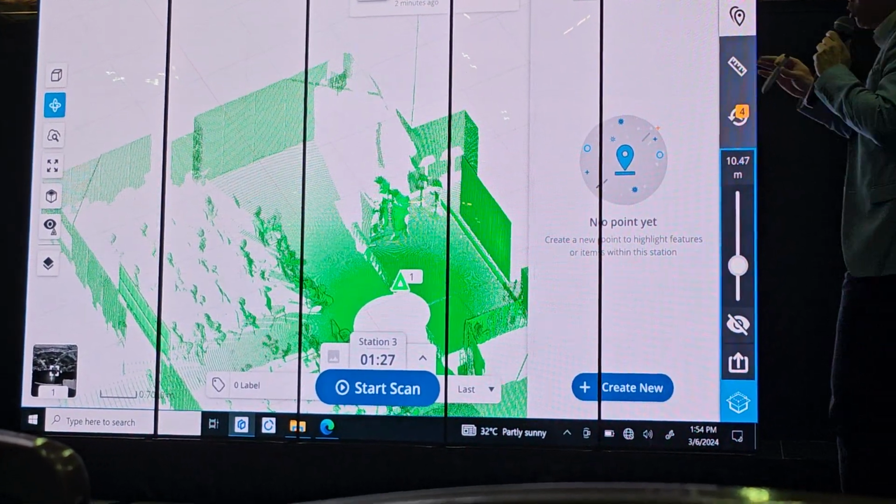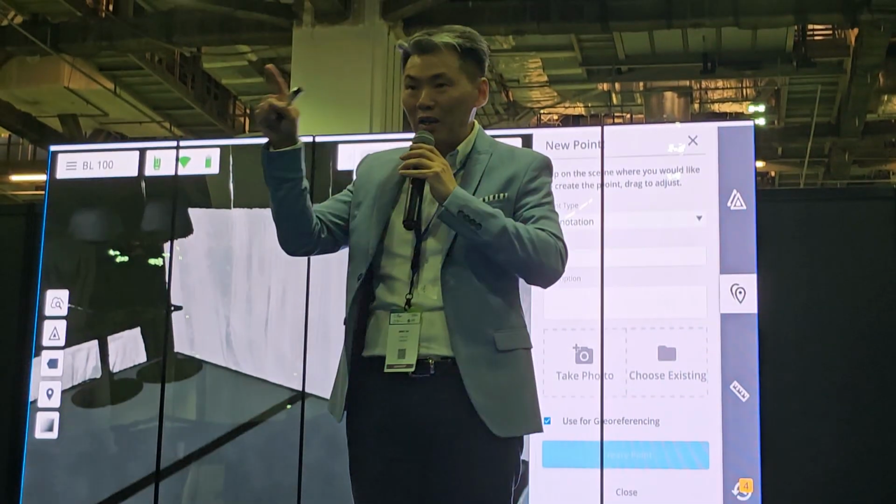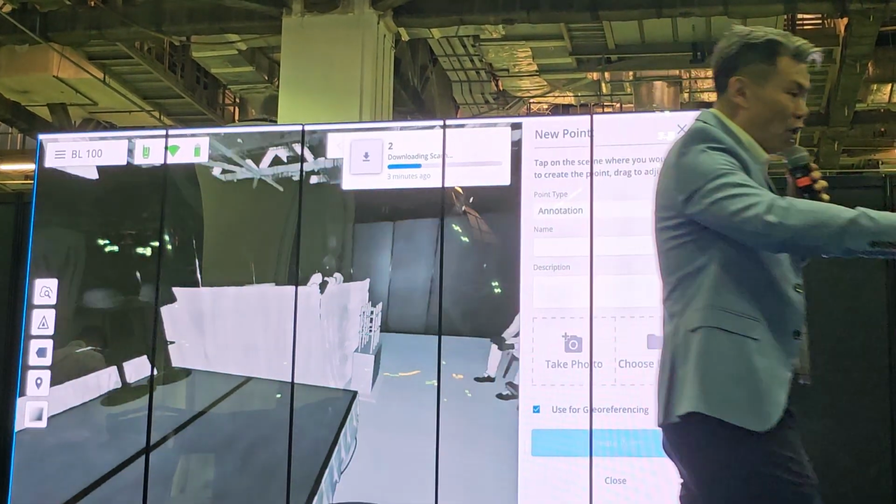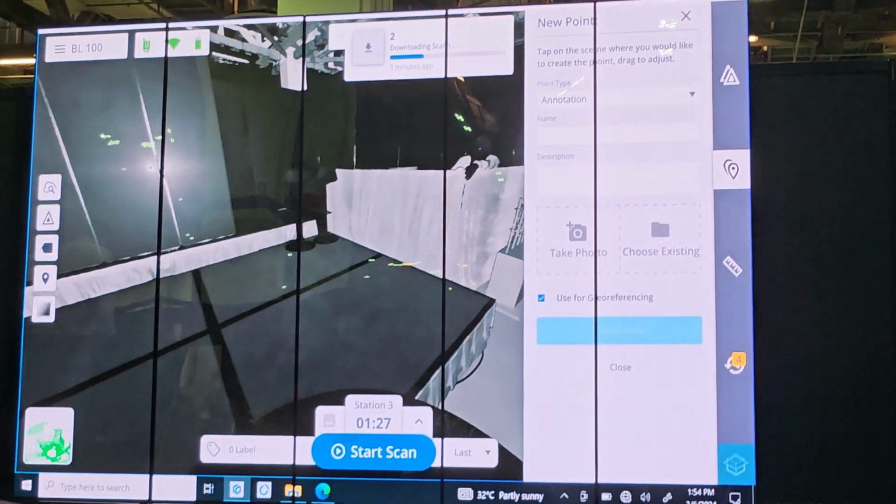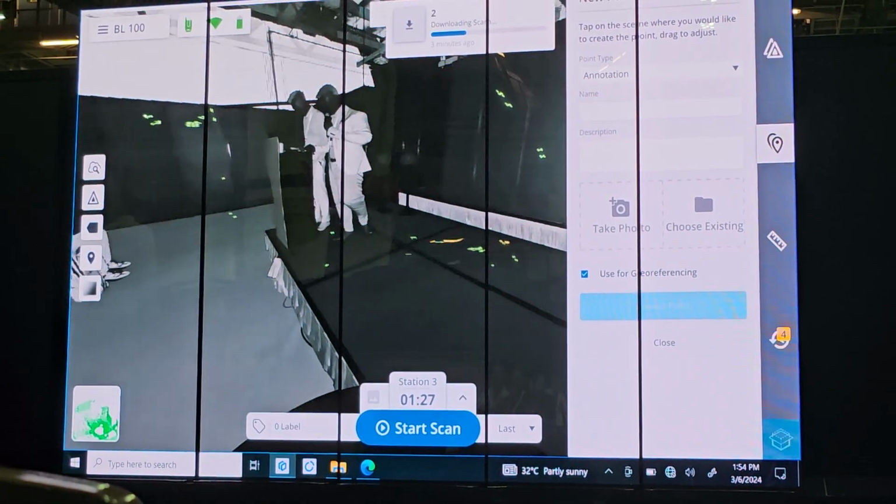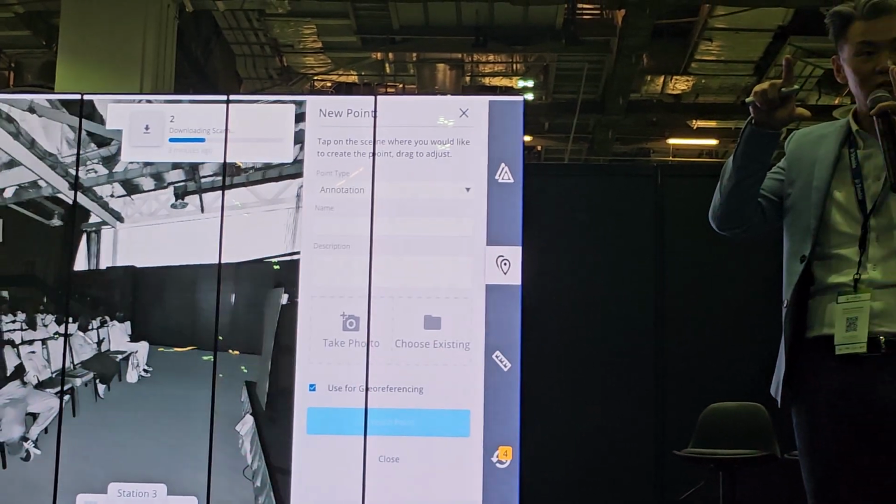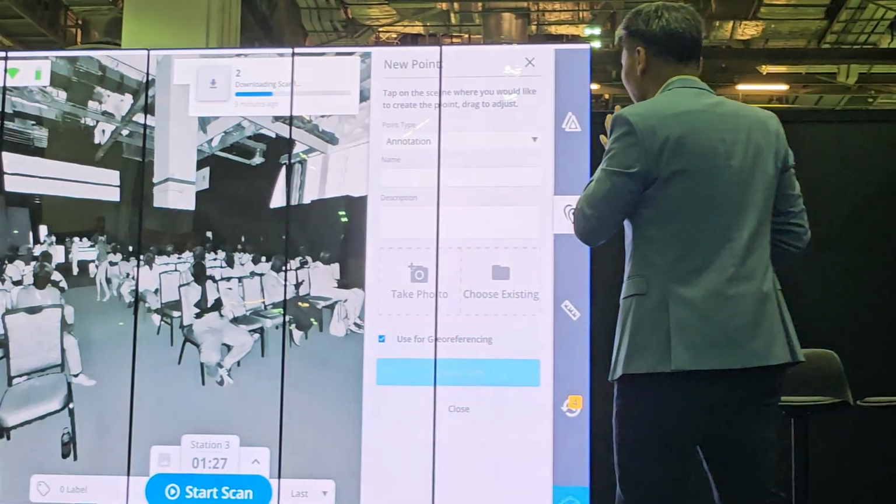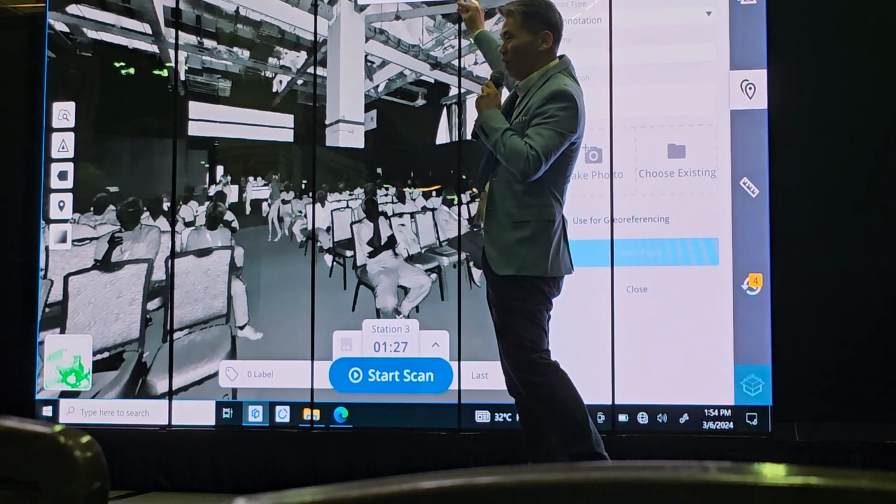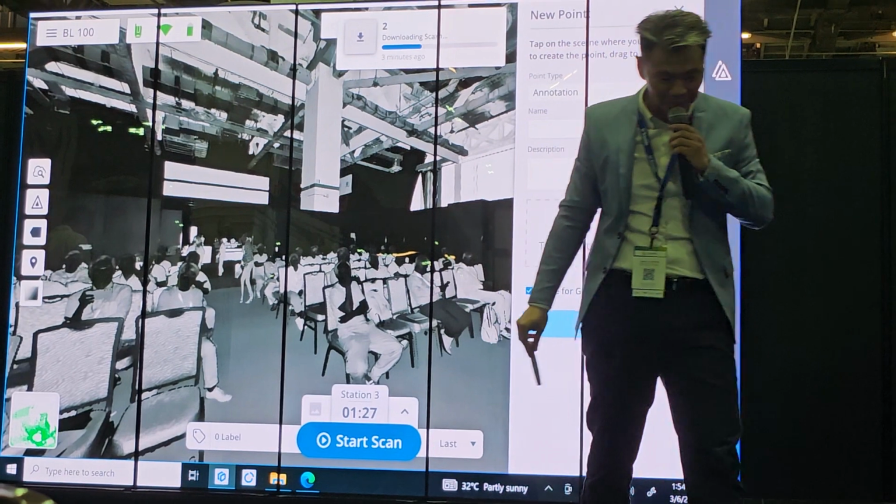So another thing we can show you is if you are doing scanning in one particular area, you want to have a very detailed scan. For example, you want to have this detail, right? You can select this particular area to do a more dense scan, right? So later we will show you, right? I think the Wi-Fi connection is a bit slow here, so it will take longer than normal.